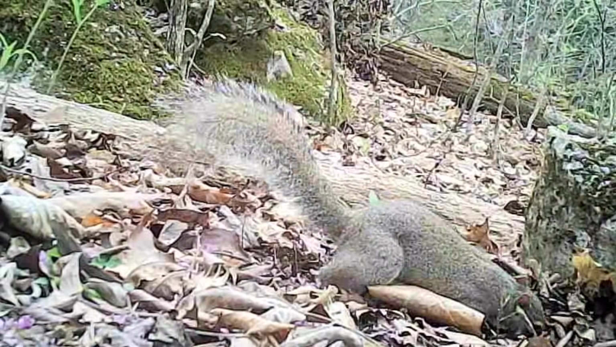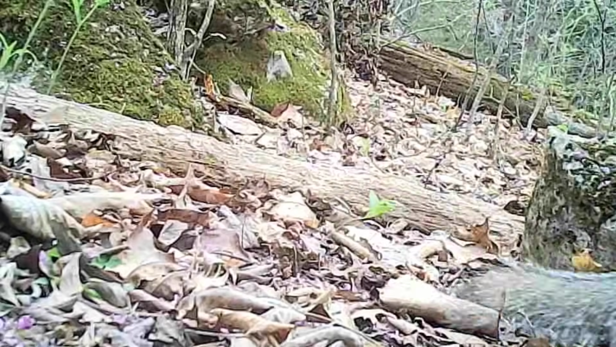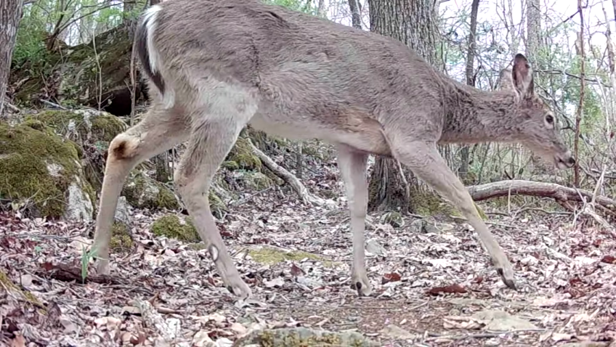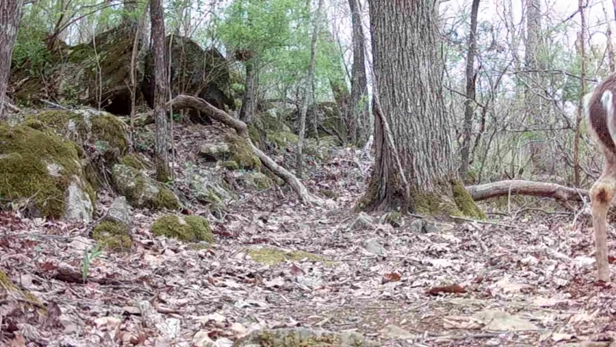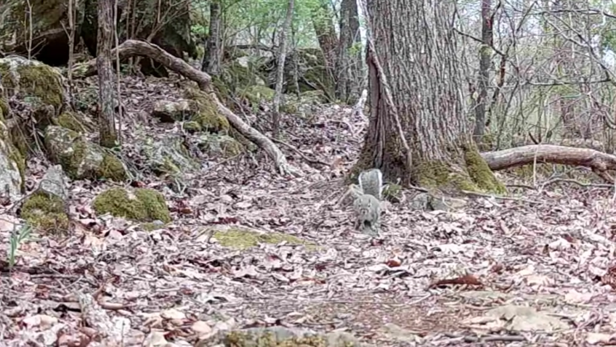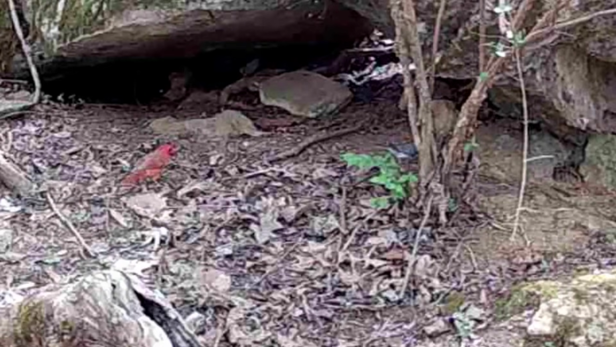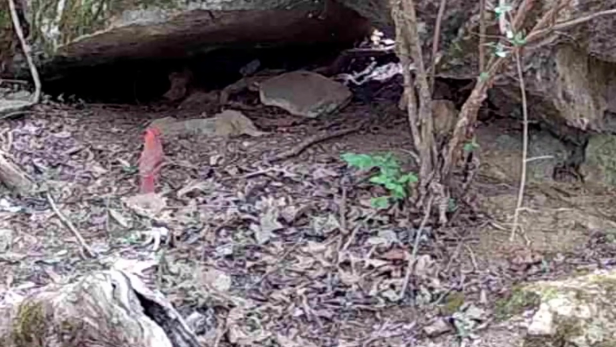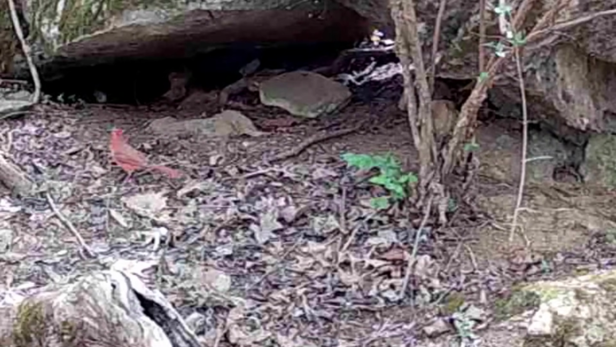And there's little Ricky. He has to say hi here at the log. And the deer at the tree, they just mosey and browse all day long, looking for these sprouts. And the little squirrels, they mosey all day long. And up at the rock, even the little birds love it up here. There's a cardinal and some more little birds. They seem to have a good time.